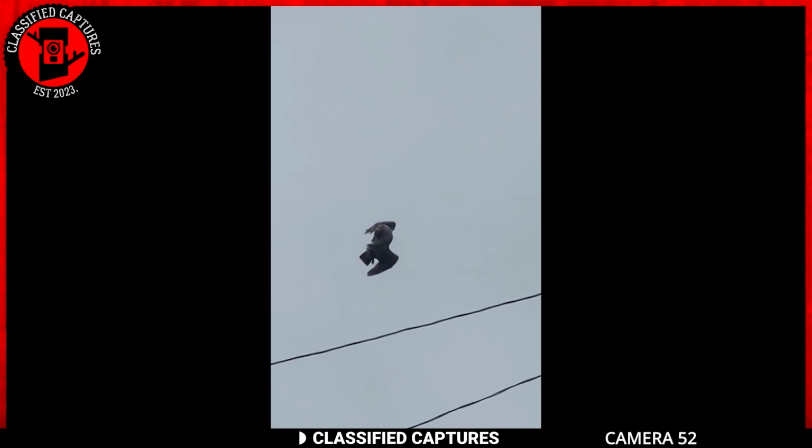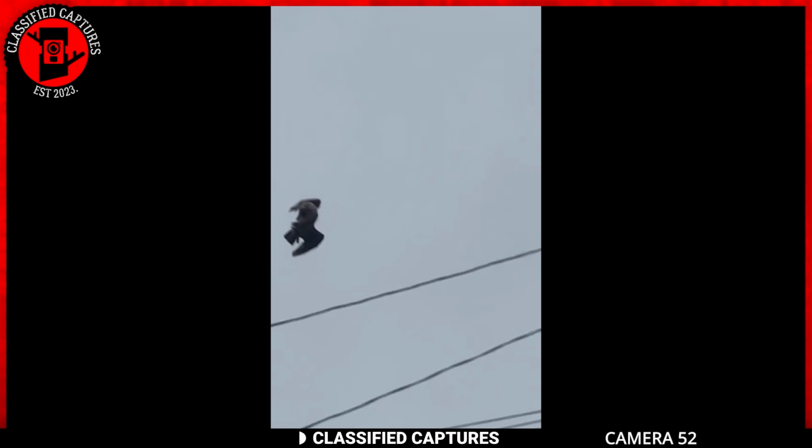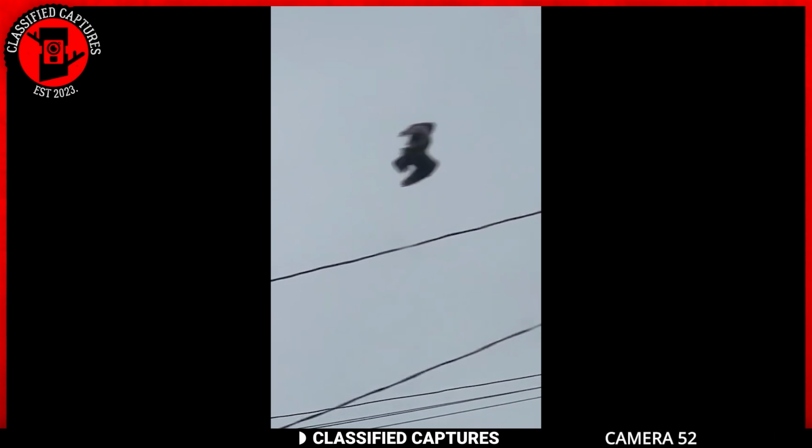Could it be a glitch in the Matrix? I mean, what else explains a bird getting stuck mid-flight like it's paused in a video game or a movie?